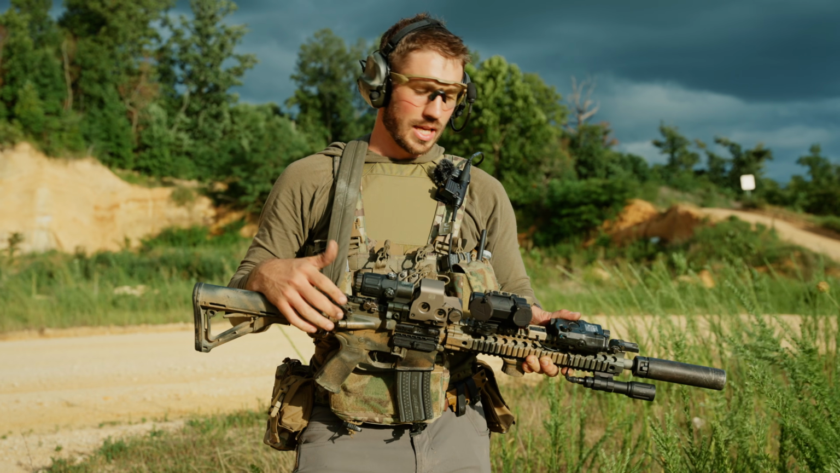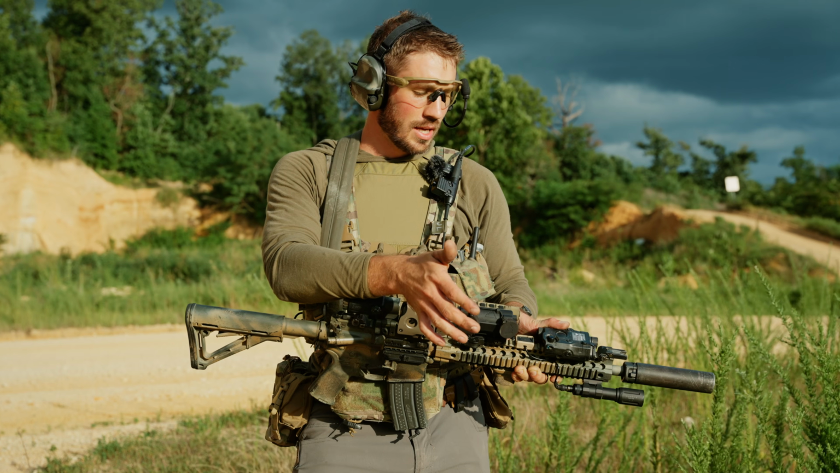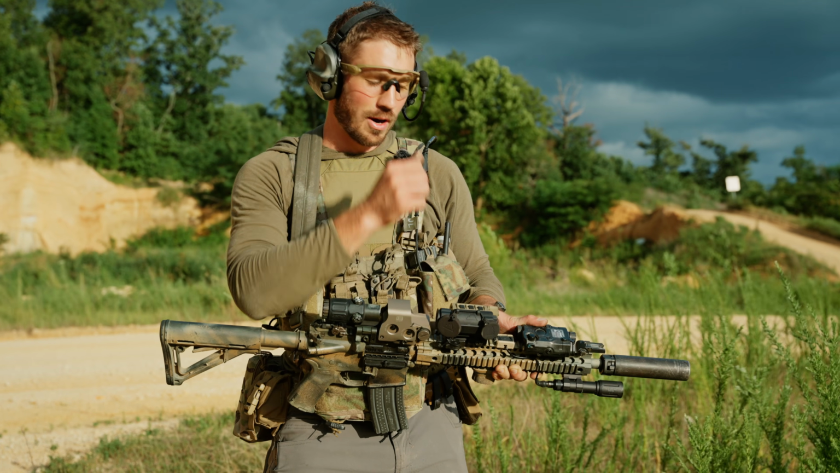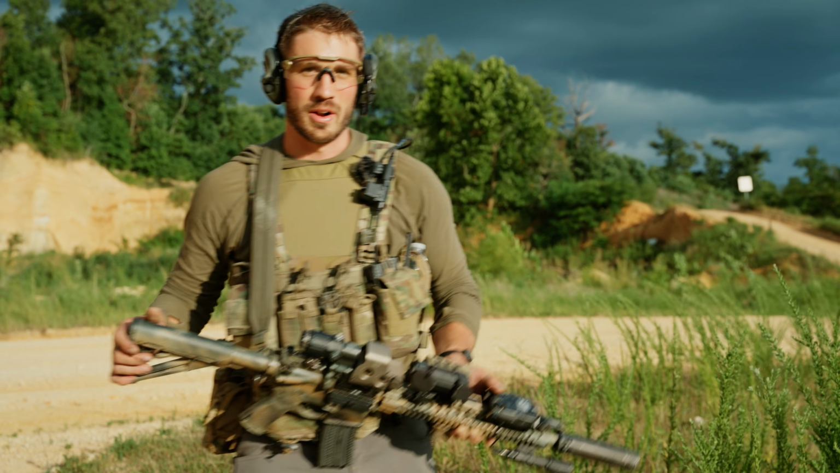So if I was running a gun like this, I'd probably leave this as a mount where you could throw it on if you had to. Optimally would be a flip to side, although you are potentially increasing your chance of losing zero. You'd have to play with that a little bit yourself. At the end of the day, I'd probably use this configuration with just a handheld or helmet mounted.